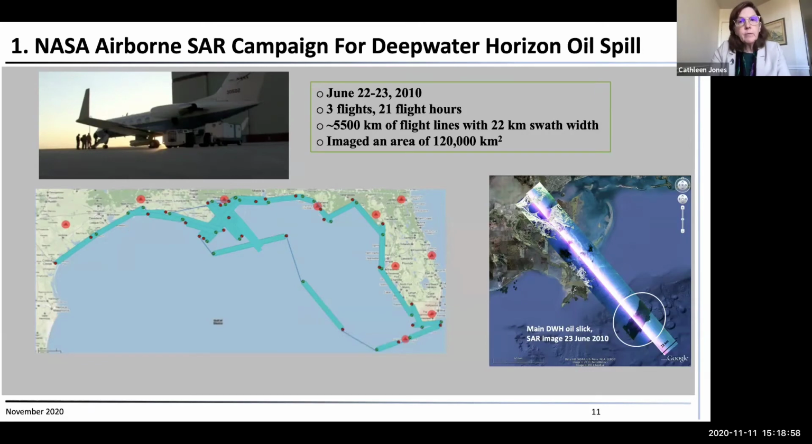And then we ended up flying all the way to Corpus Christi along the coast. It was incredible. It was 21 flight hours, 3 flights, so 7-hour flights on these planes. It was phenomenal. It's a very high energy thing to be doing. It was a lot of fun.